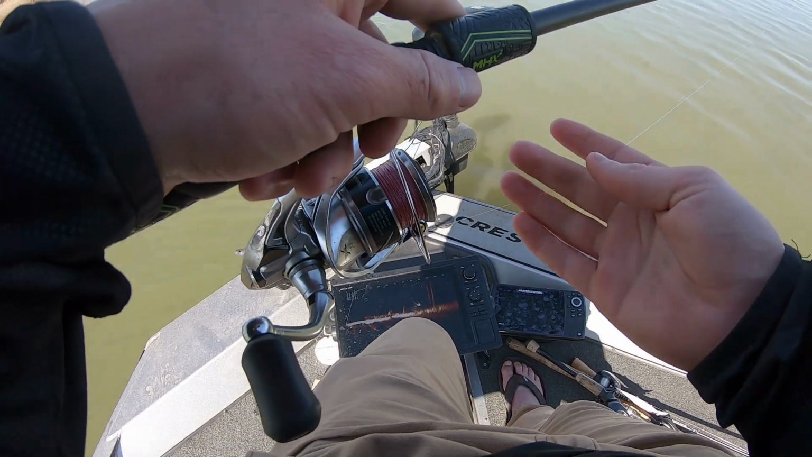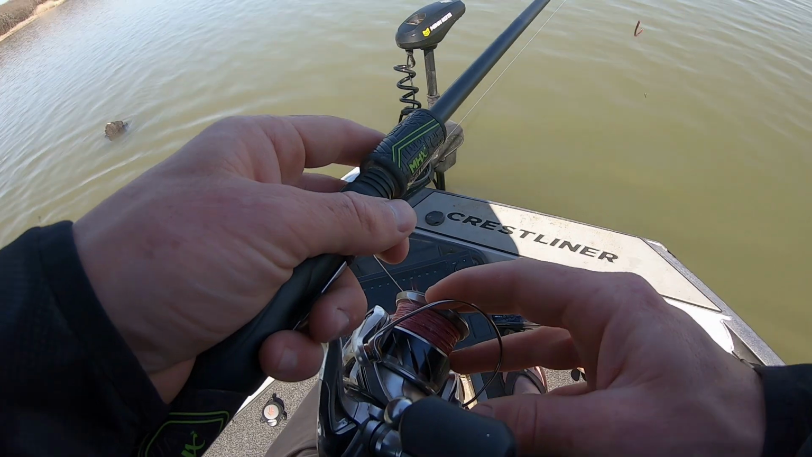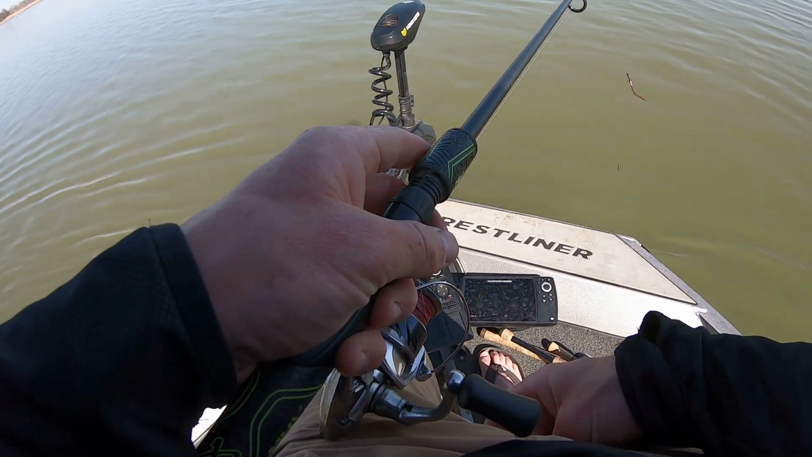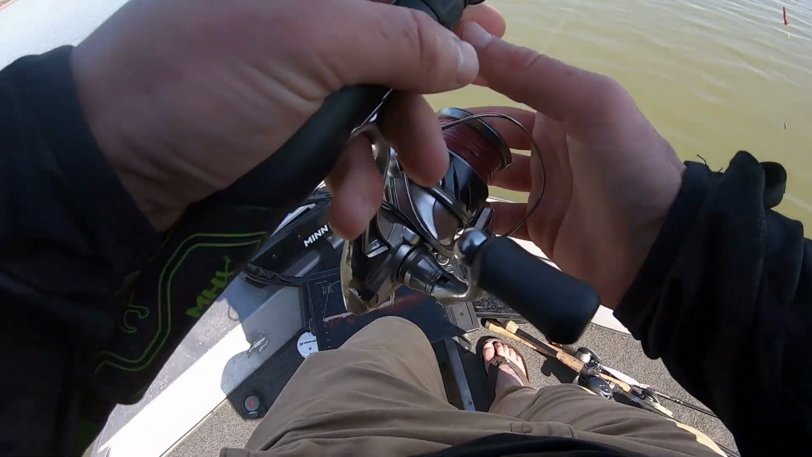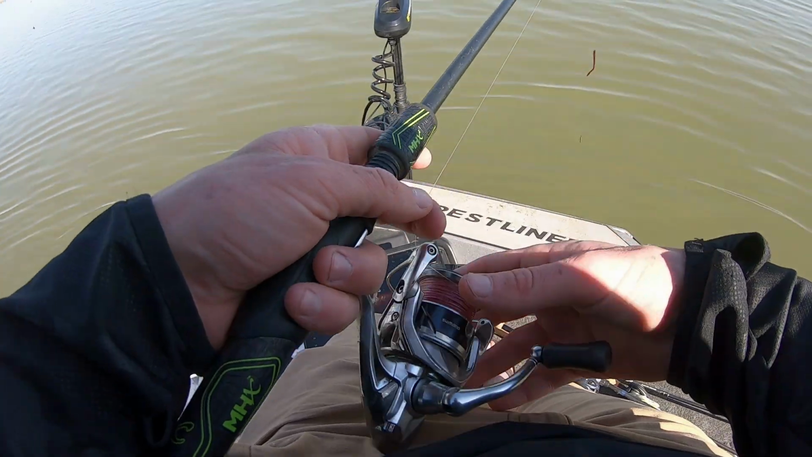It's like if you hit the right fish and just let it marinate on their head, every once in a while one gets it. Like there's a good amount of fish out here for the amount of bites I've got. Just gotta make them eat.